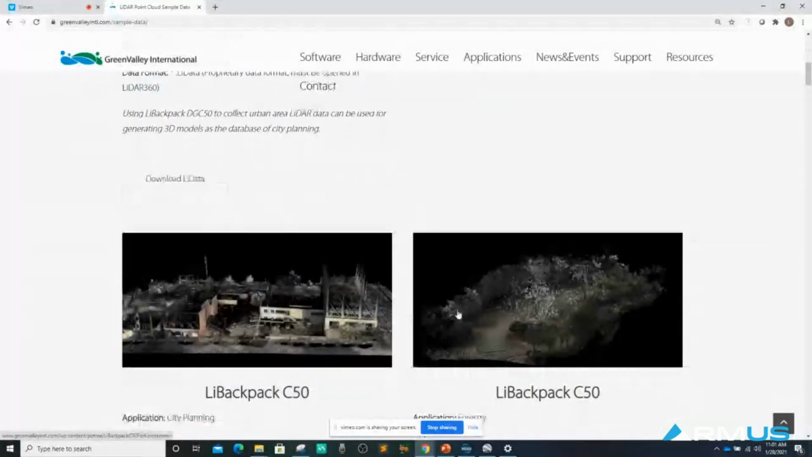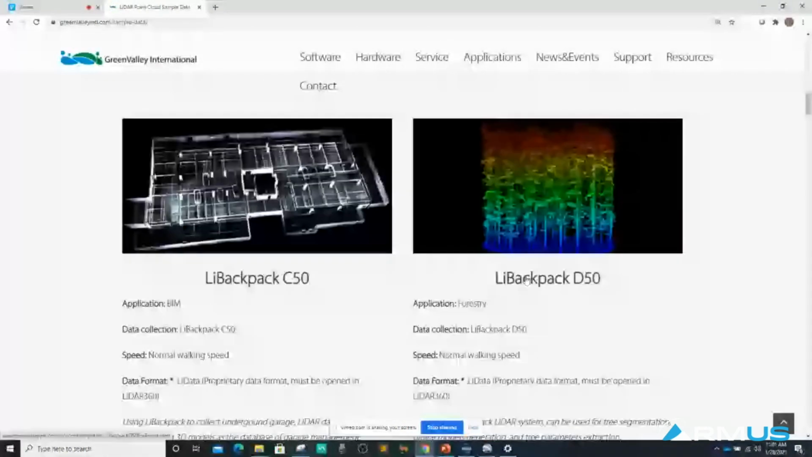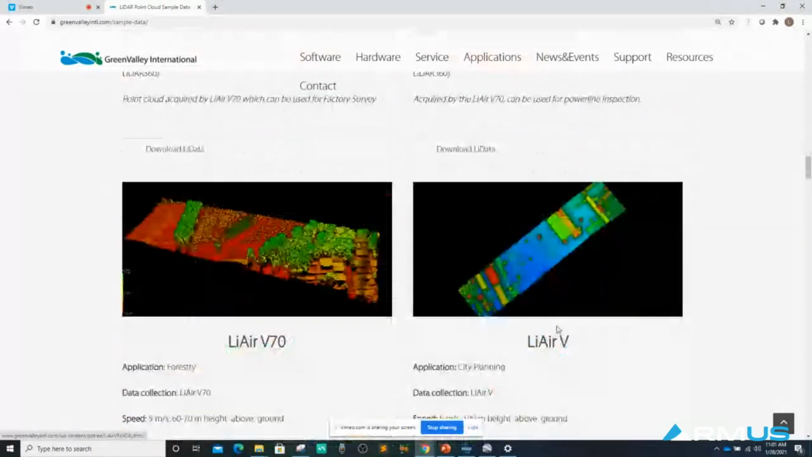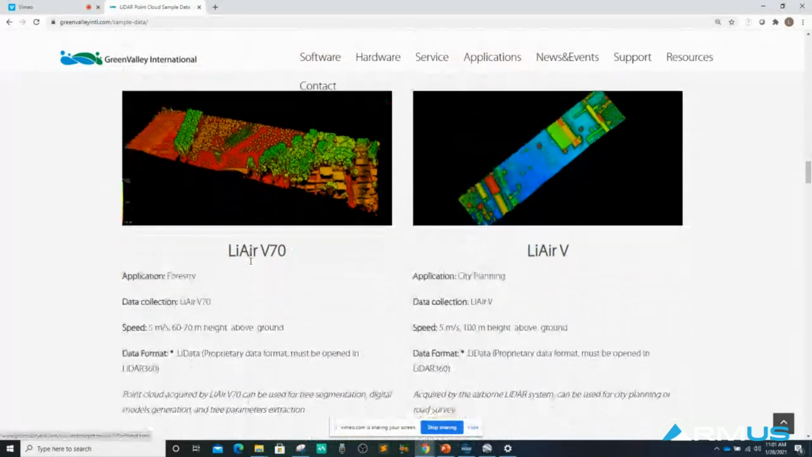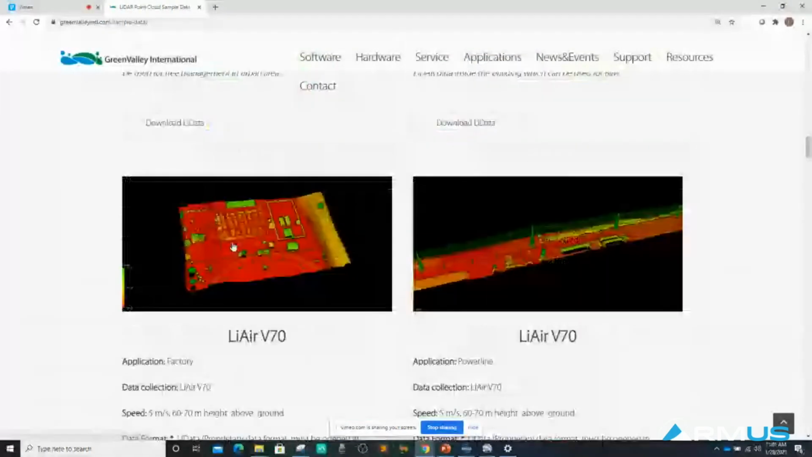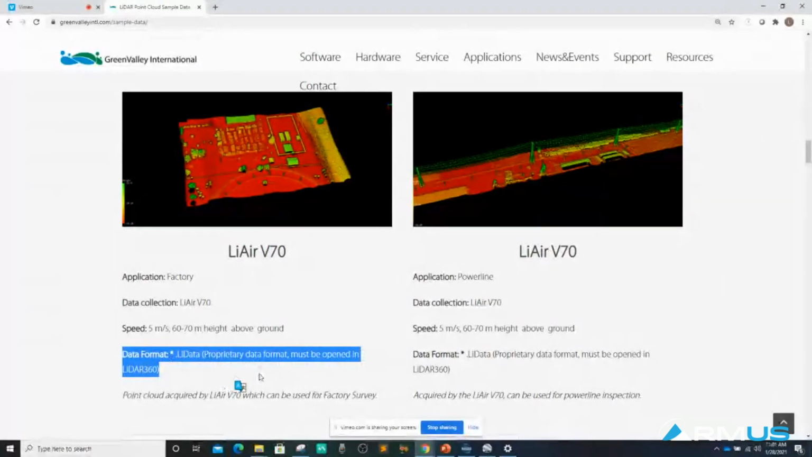So we haven't talked about it today, but we have SLAM-based mobile systems from our LiBackpack line. But what we're really looking for is this V70. We have some infrastructure, some buildings, some powerline data here, as well as data sets from all of our other systems. But these are nice snippets to analyze. You will notice that the data format is LiData. LiData is a file format that GreenValley has developed. It's spatially indexed and really designed to work on our GPU-enabled software.